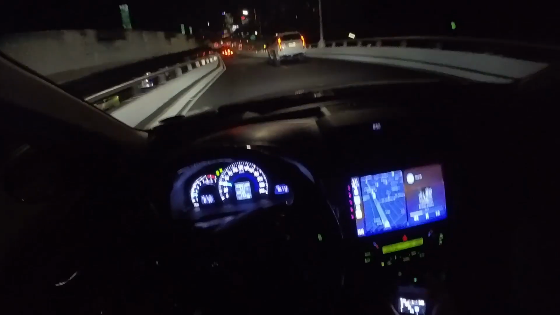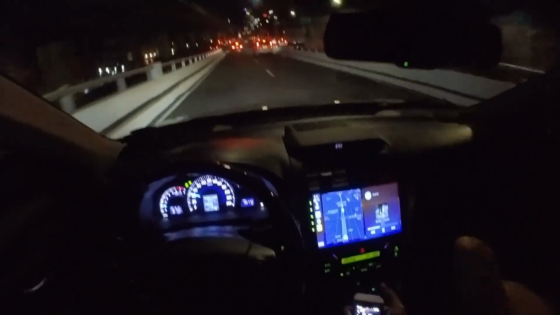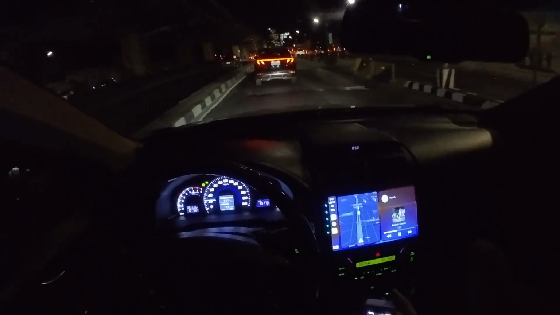Maganda na yun kasi, guys, Sunday. So it's a perfect time to do a POV night drive compared to if it's traffic lagi. It sucks. I'll try to do, guys, a review of my sister's Hyundai Tucson.